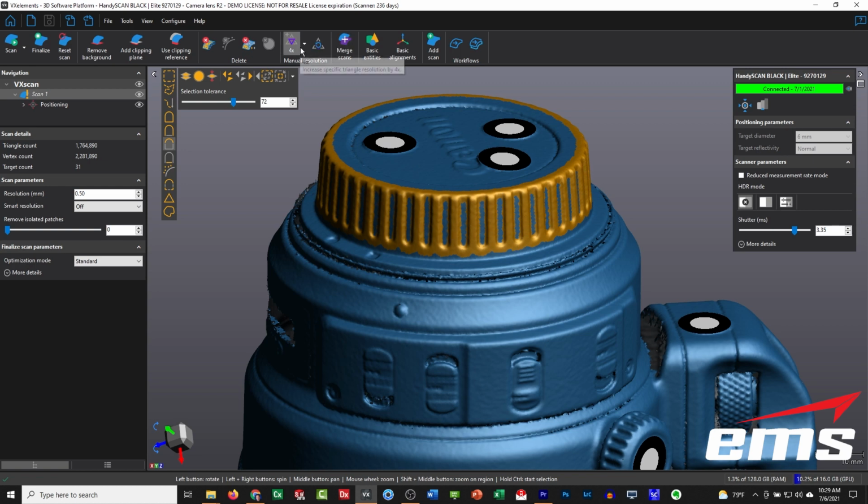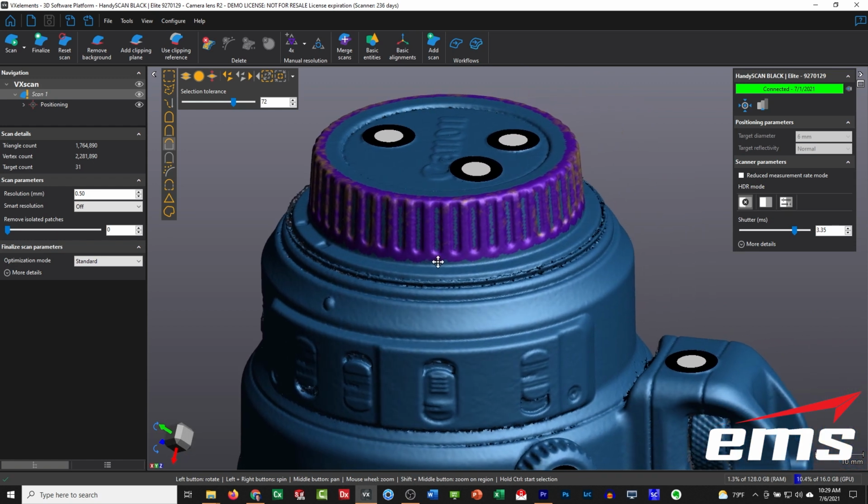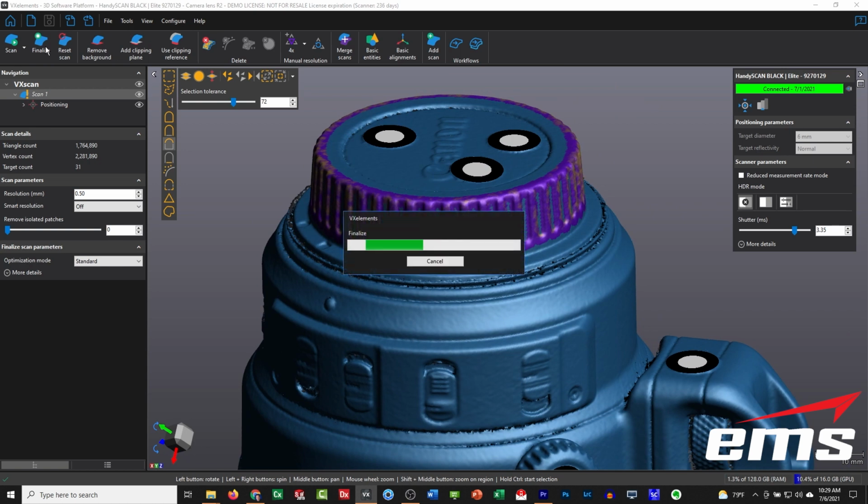And let's say that's just really important to me. And let's go ahead and go 4x on that. We'll leave the rest of it at 0.5 millimeter. Again, we've got a little bit of yellow, but pretty good. Let's go ahead and run this and see what that looks like. So we'll go ahead and run our finalize and see what we get.